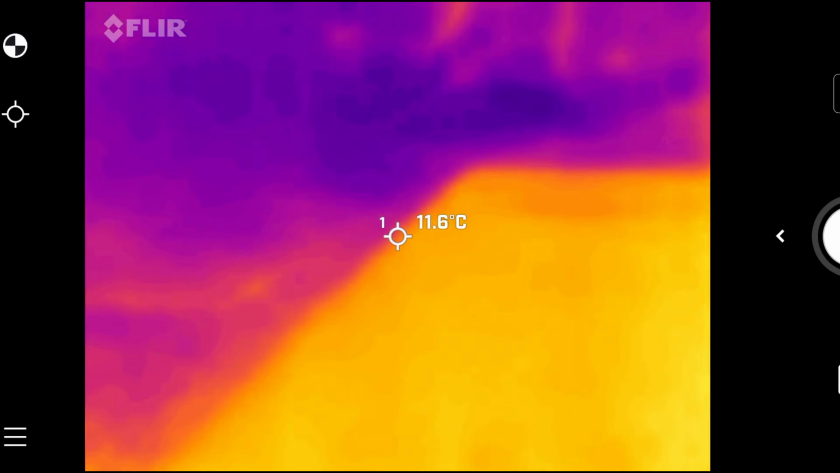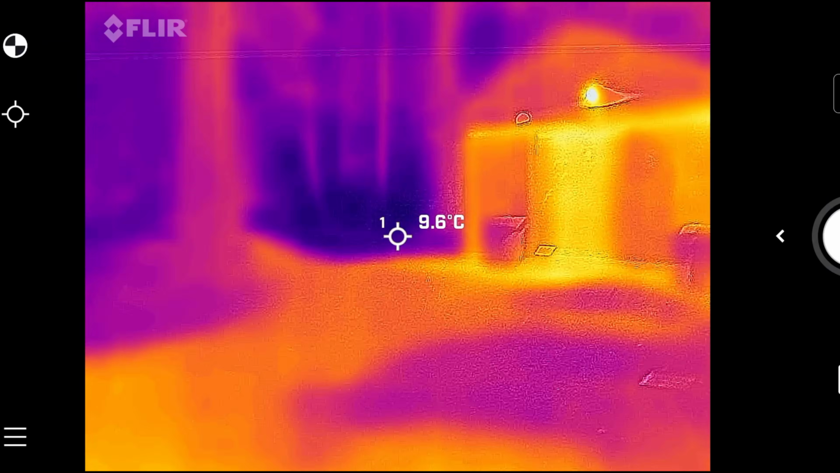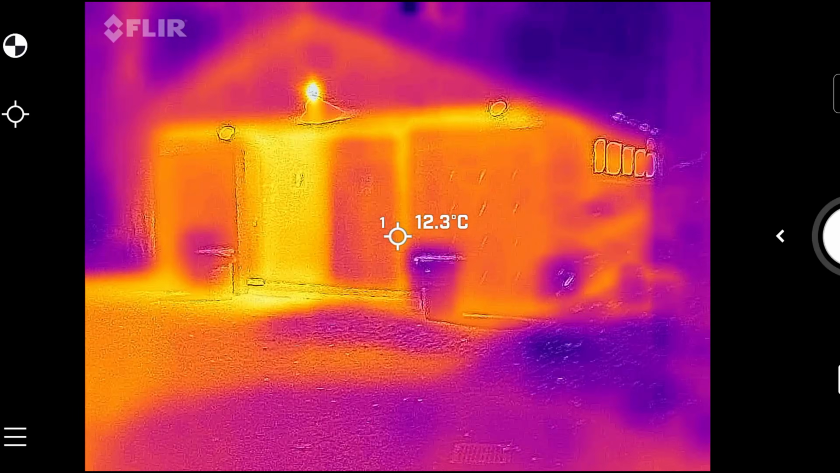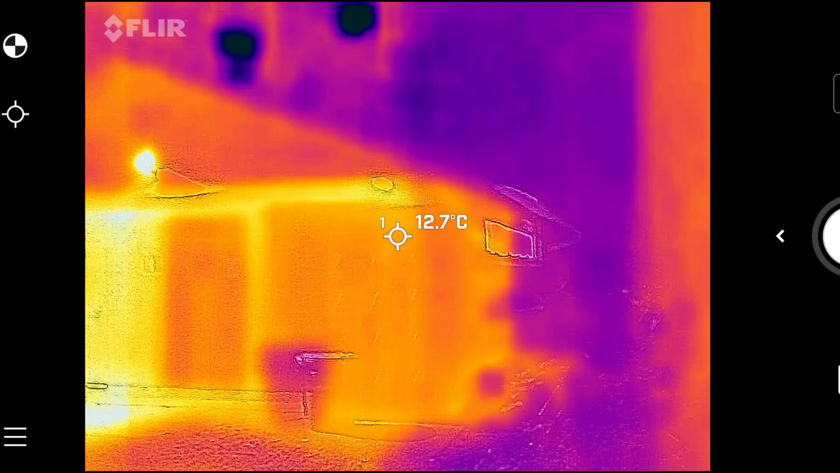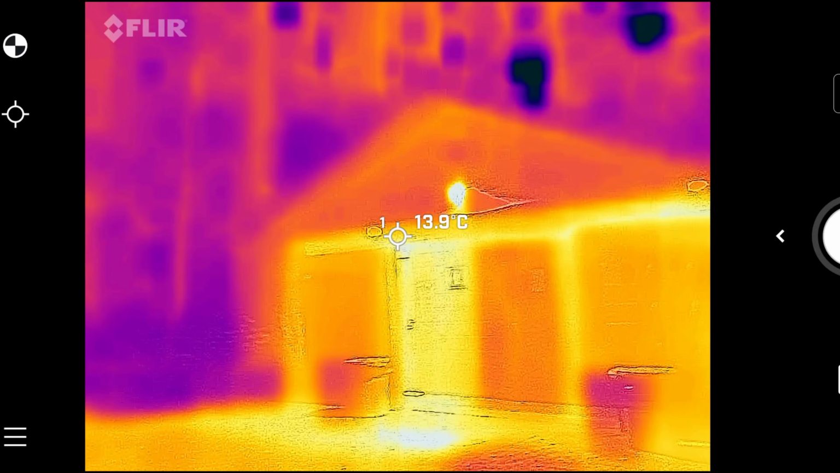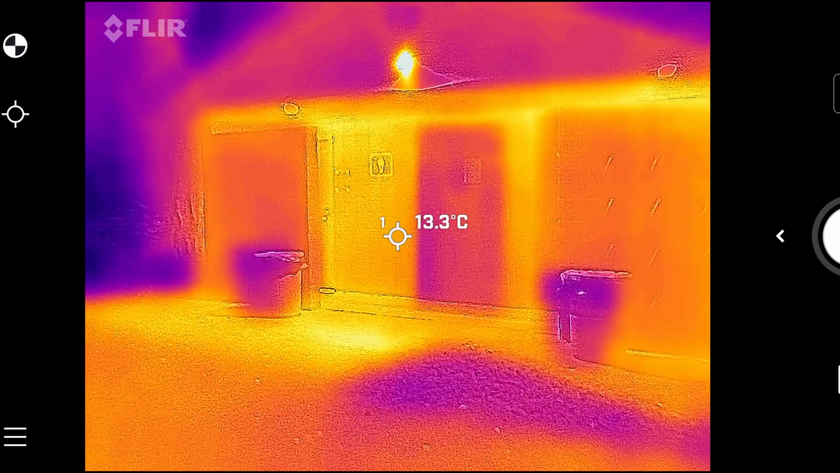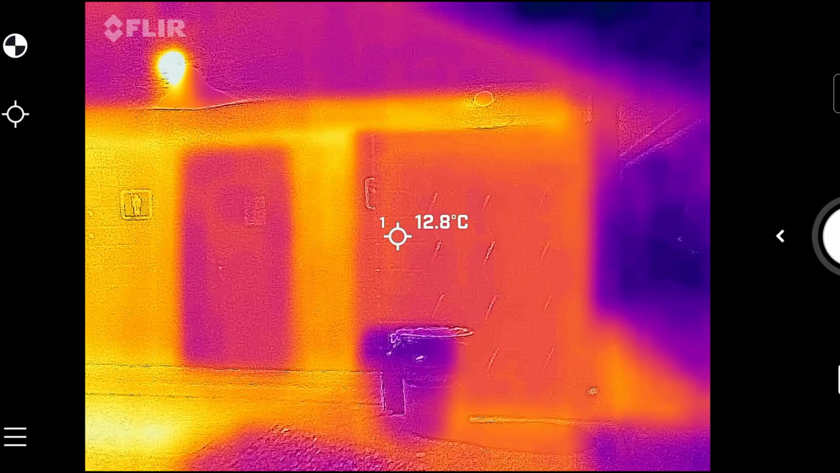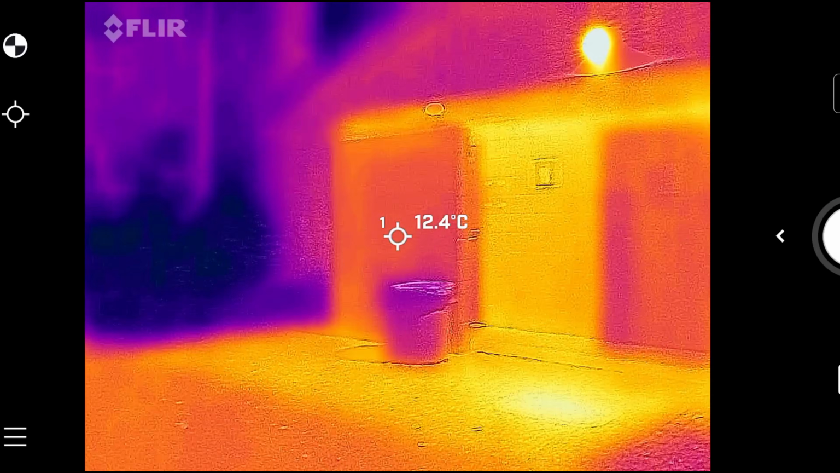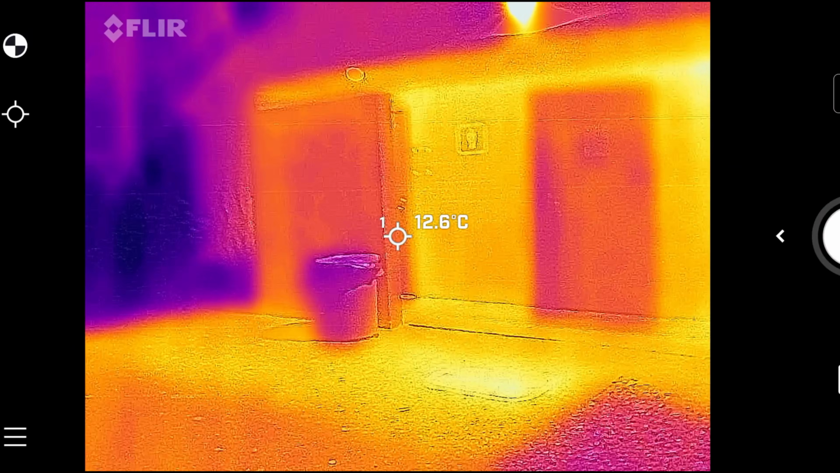At this point, I've found my way to the bathrooms, which, as you can see, compared to the background, this building stands out a lot. There's a lot of lights, a lot of thermal heat just kind of saved up in that brick and mortar walls. Let's take a look with a normal camera.